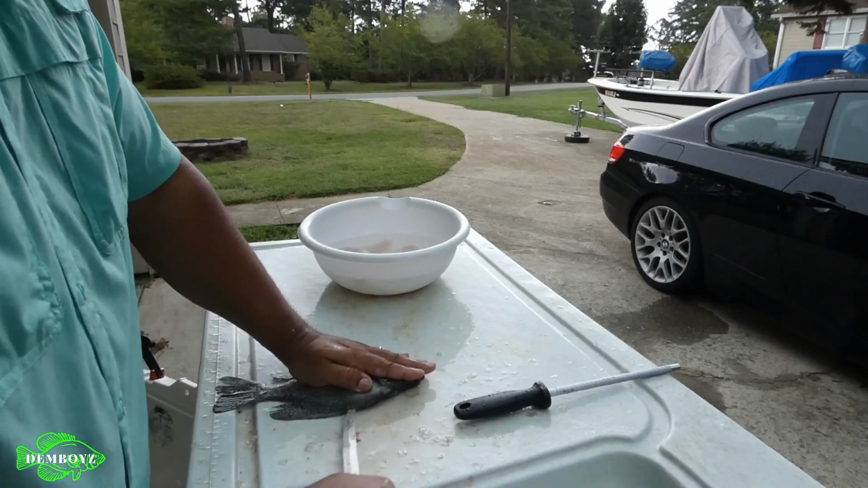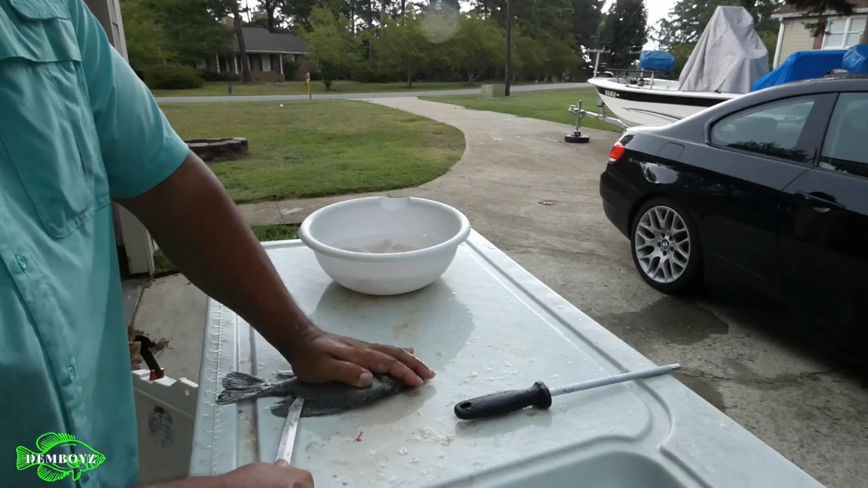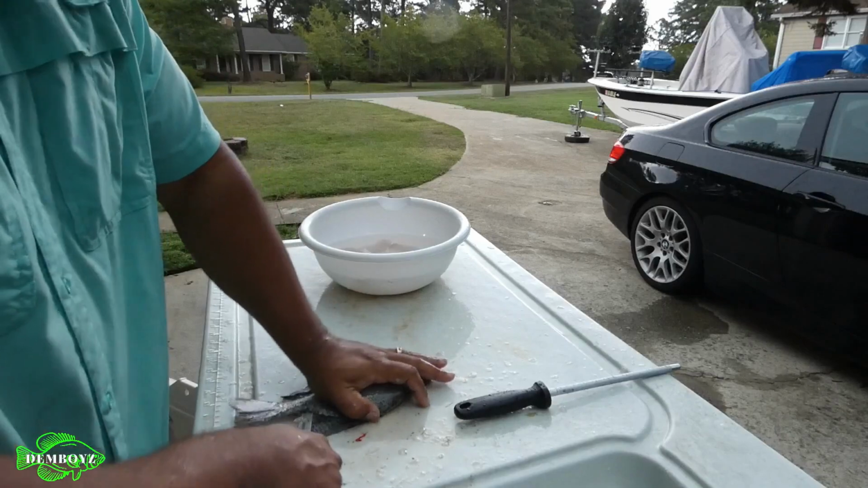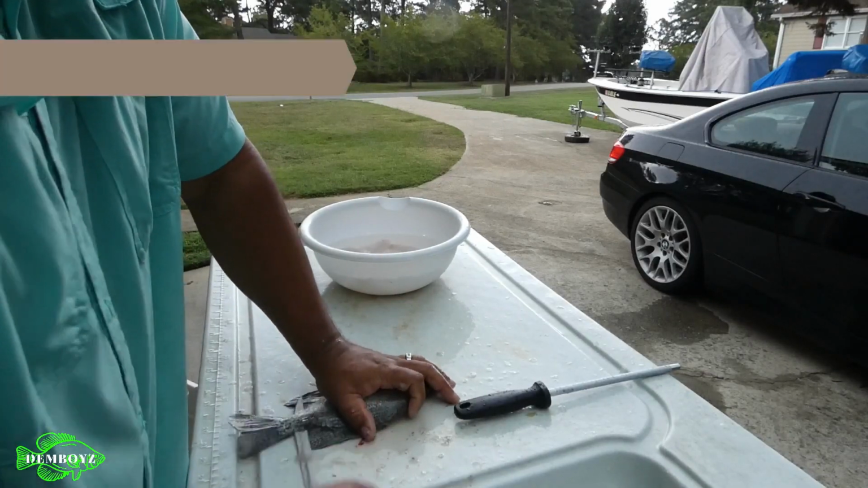I gotta get my dogs out of the rain and everything. They looking at me like, man, you tripping. We ain't even supposed to be outside. It's too hot.